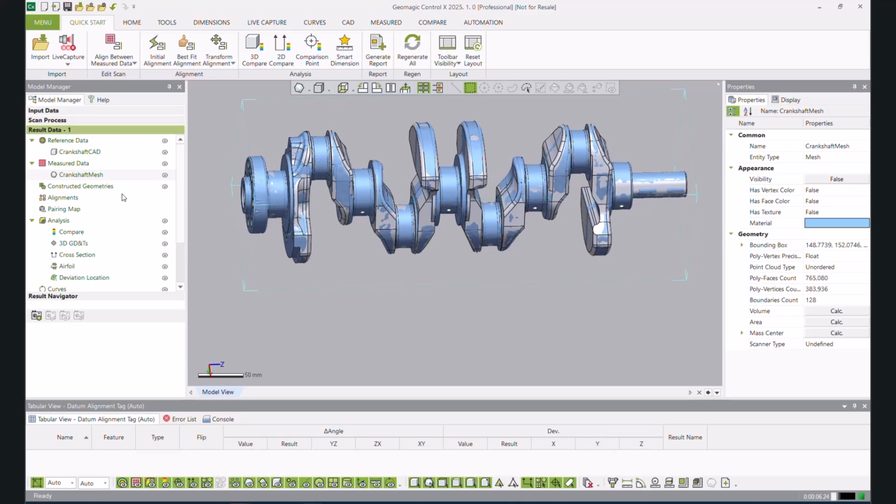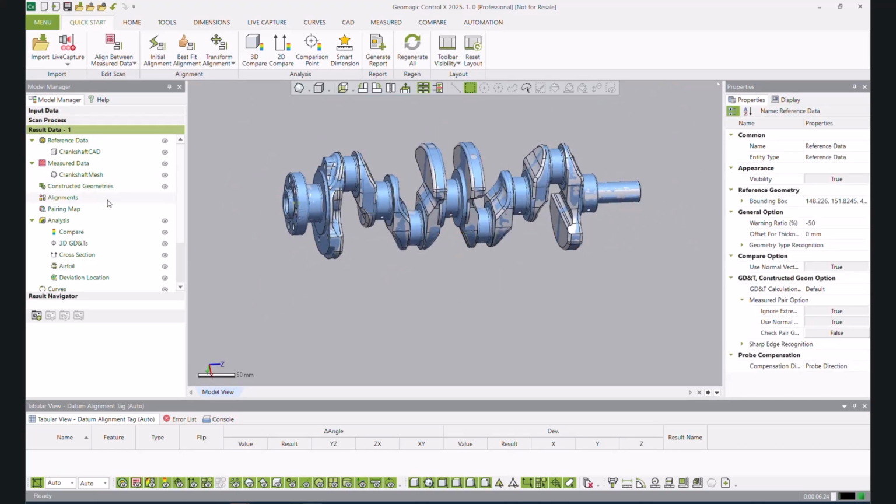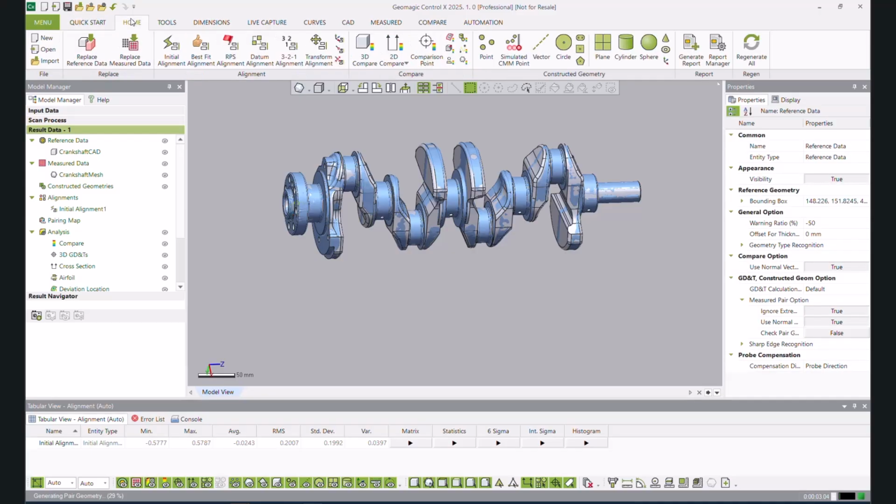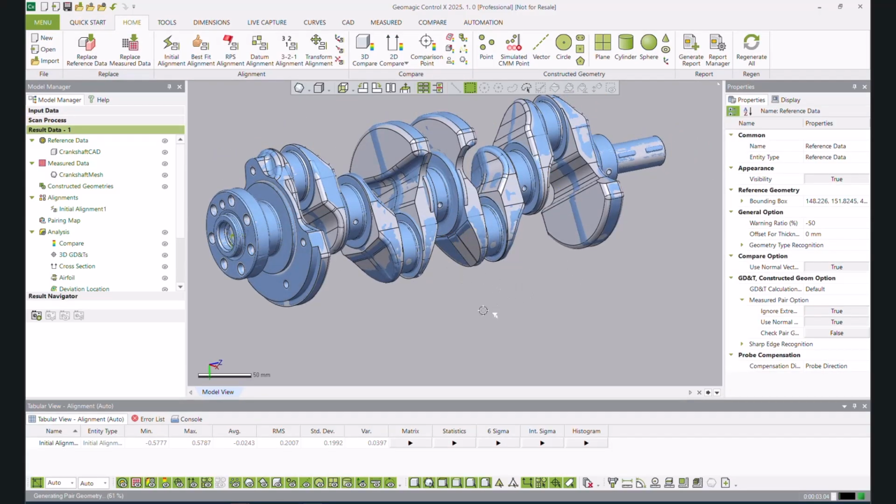ahead of myself. The first thing we need to do is, it looks aligned, but we don't have any alignments over here. So we're going to do an alignment. The first thing we're going to do is an initial alignment. There we go. Now we need to do a more formal alignment that's going to be the alignment that we use for the rest of the inspection.